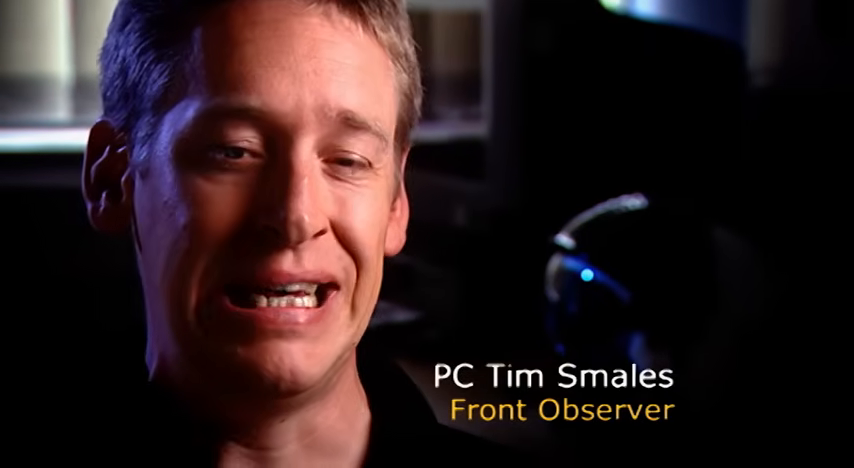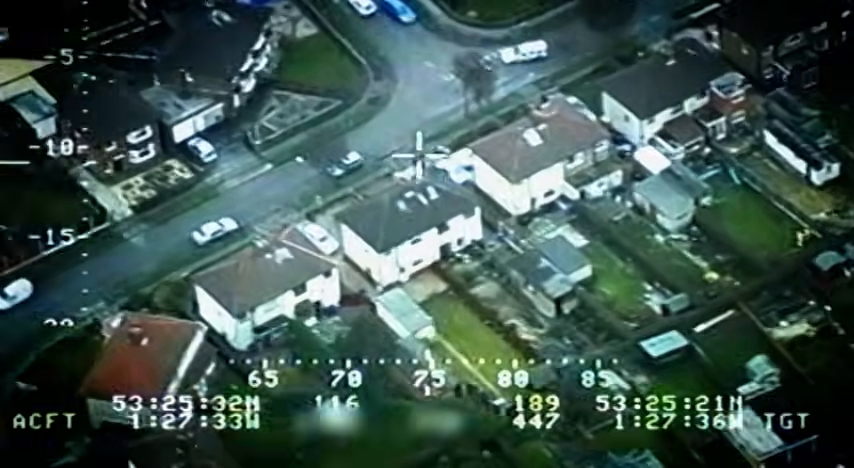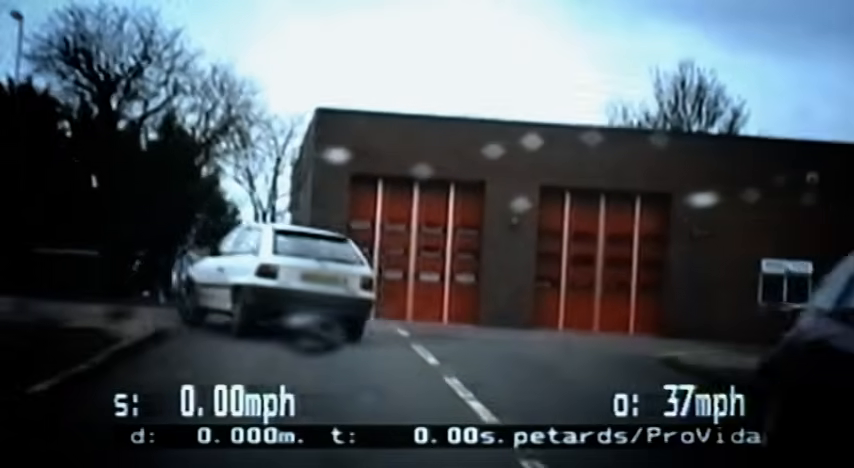There's a huge difference between pursuits that take place in rural areas and pursuits that take place in urban areas. The concept of speed is quite different. 60 miles an hour along a rural country road is far different to 60 miles an hour through a residential road with houses, children, parked cars and the like. The driving that he was displaying made it quite clear to us that he was prepared to take some quite extreme risks to get away from the following police cars and ultimately us.